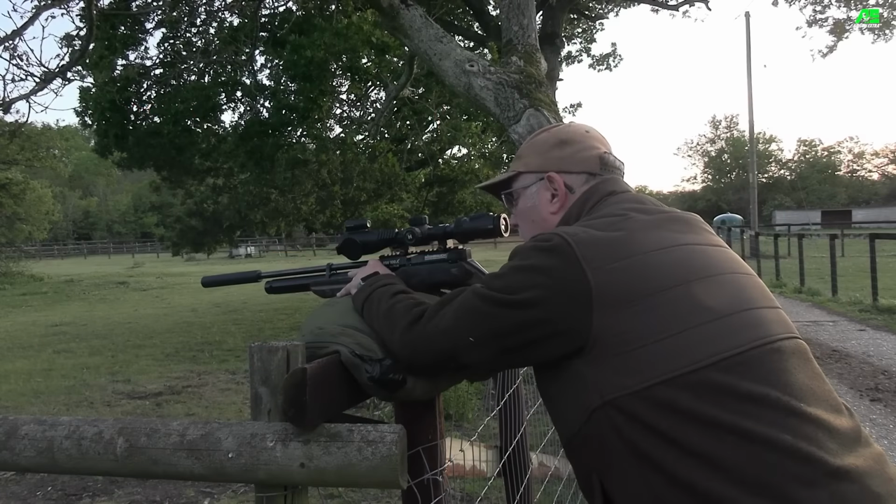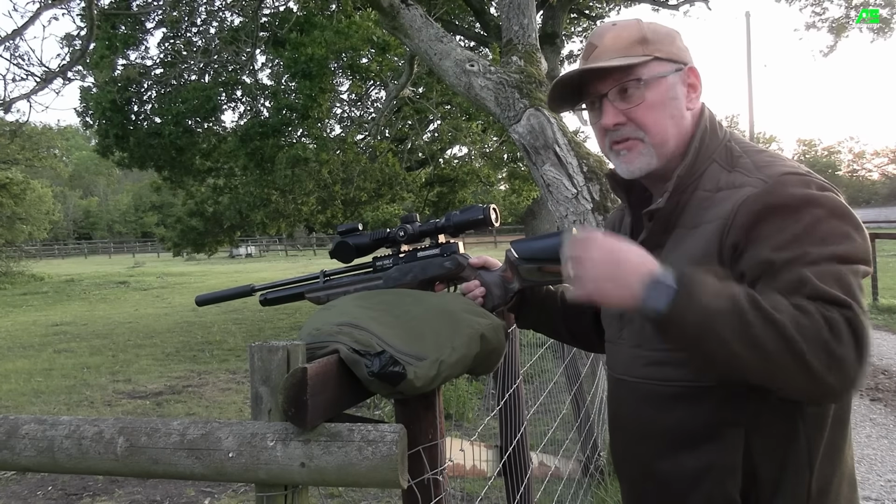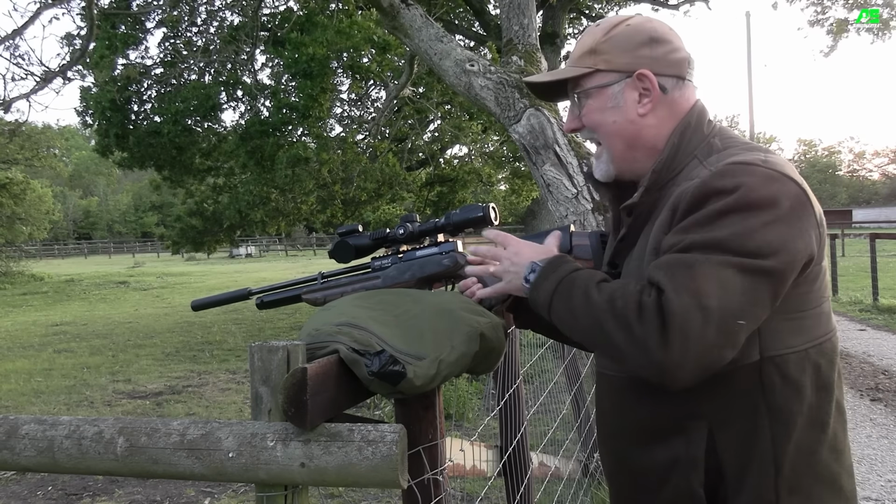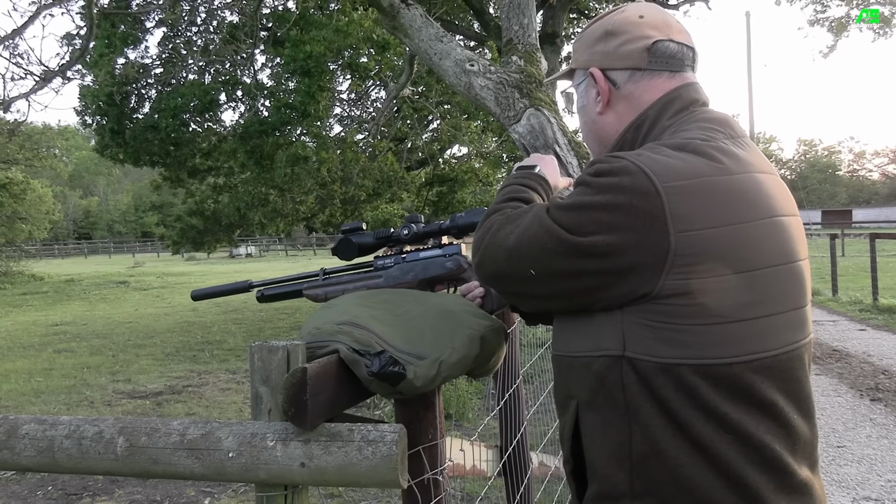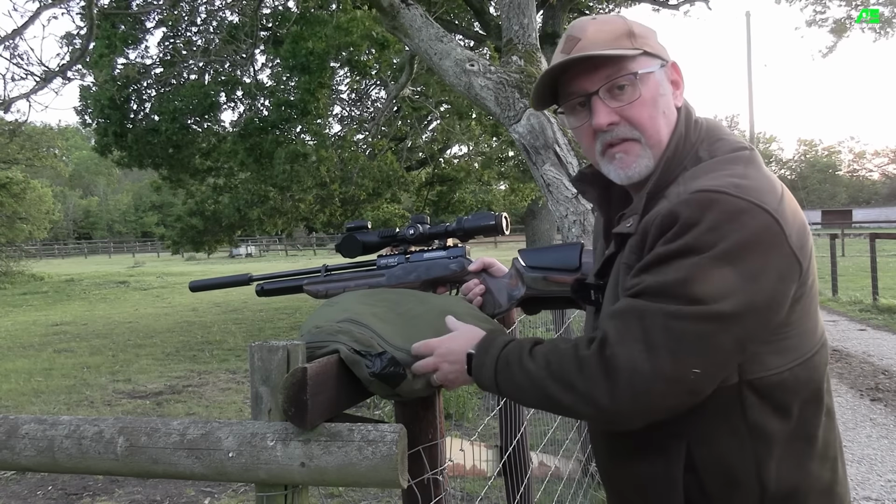Well, that worked out quite well. I had to wait 10 to 15 minutes behind the bush, but peeked around the corner and saw another one, and he was in almost exactly the same position as that first one. Same sort of holdover as well. I can see another rabbit on the next paddock down, so I'm going to have a little wander over there and hopefully get another shot.